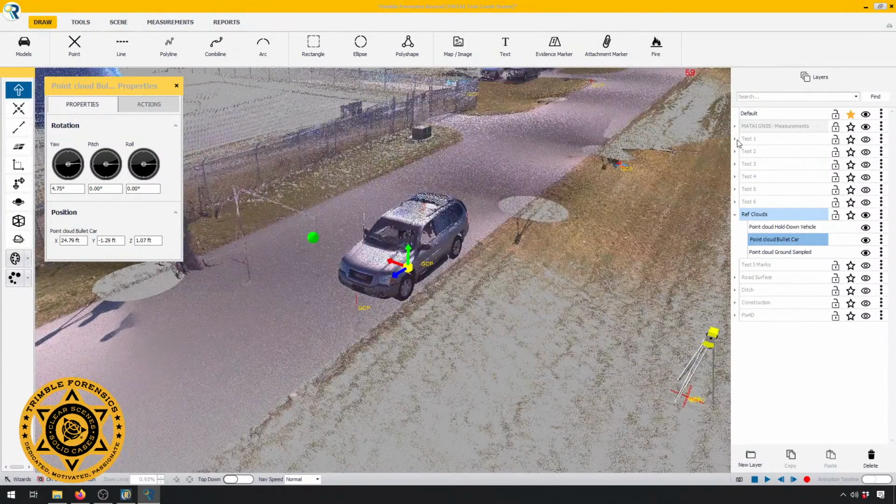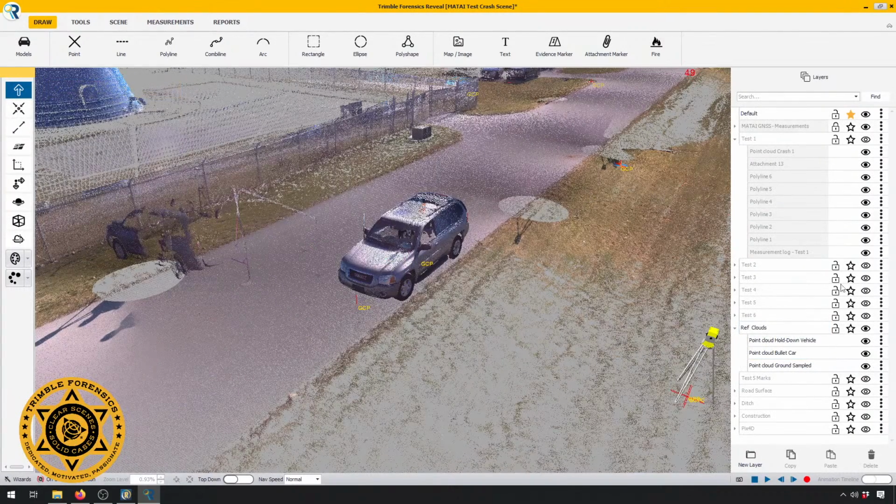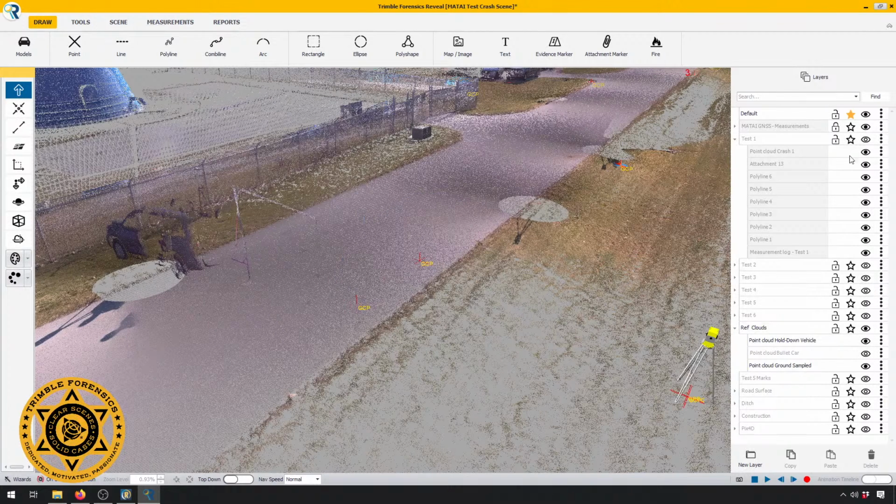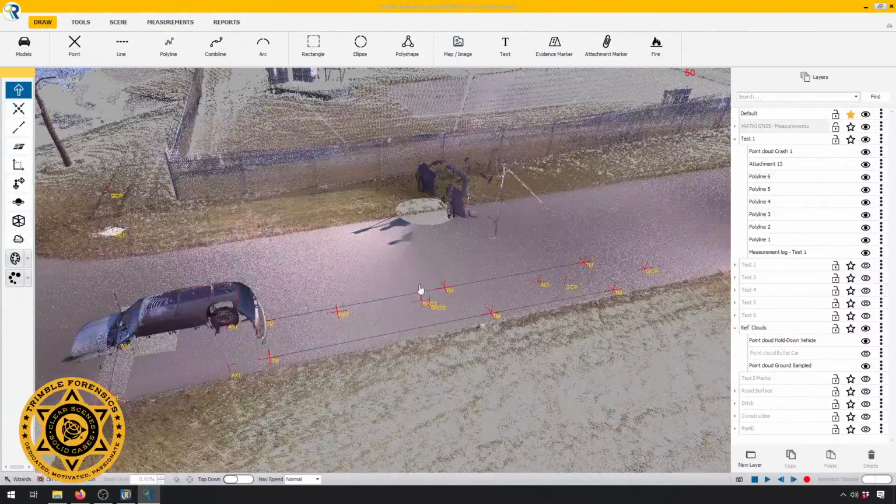Once we had that, I began working on our tests. Now if I turn off our bullet car and I just work with test number 1, we'll see here we've got some points that we're measuring.